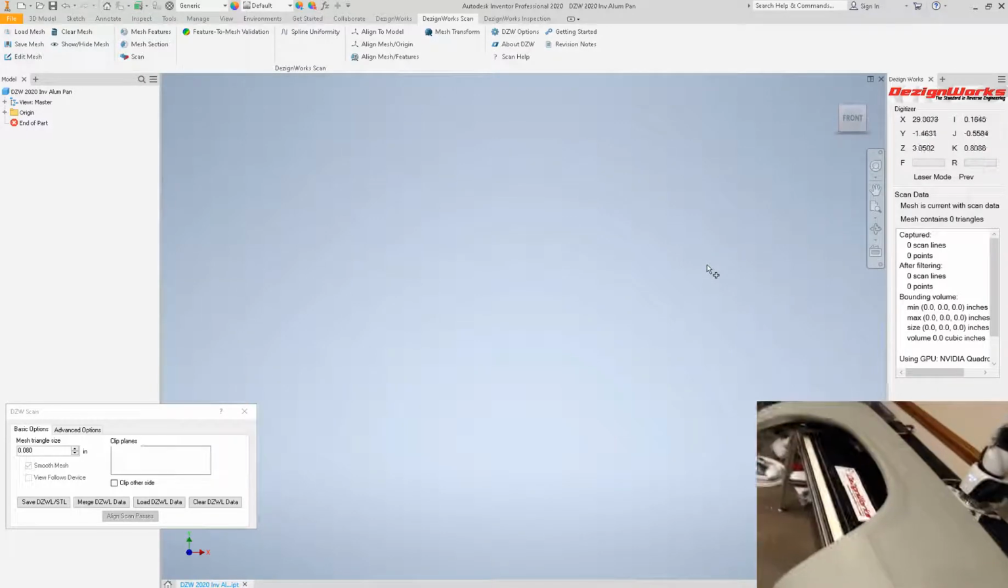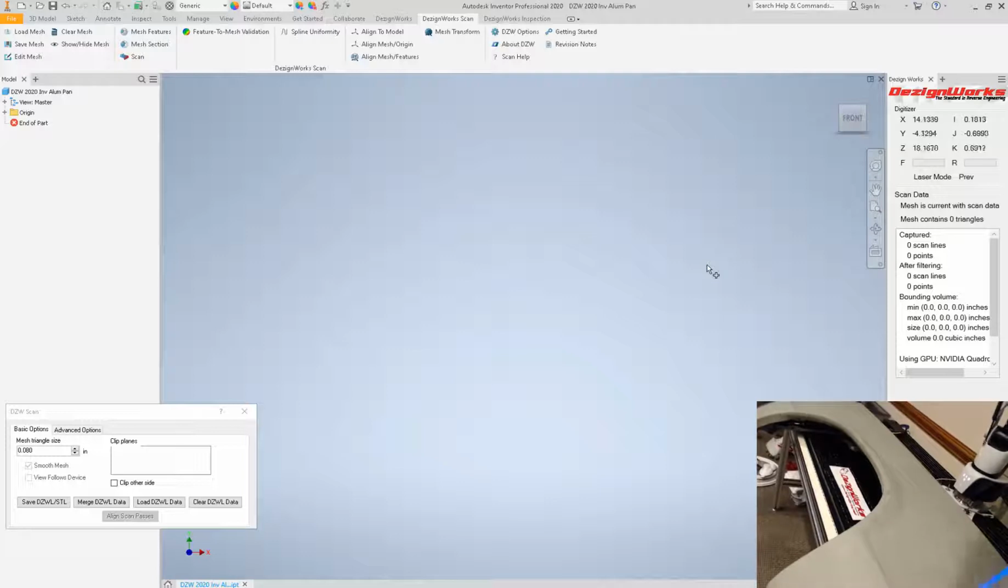So we're going to go ahead and take a look at this fender. It is a full-size car fender. You're going to see how fast and efficient this can be scanned with the new scanning technology from Dezignworks called Adaptive Mesh Technology. Automatic smoothing, new preview graphics, and the speed is unbelievable.